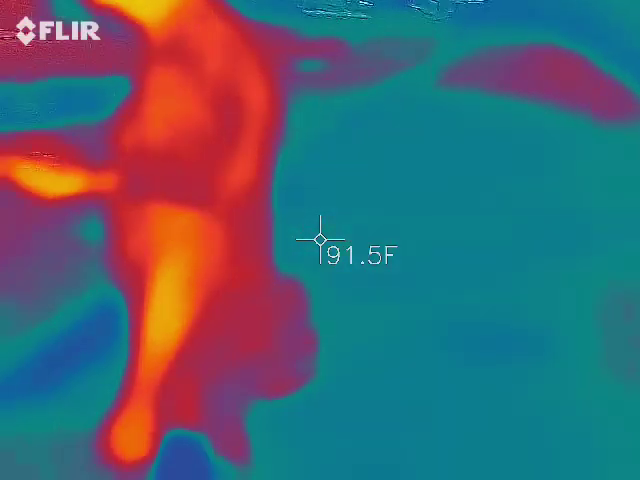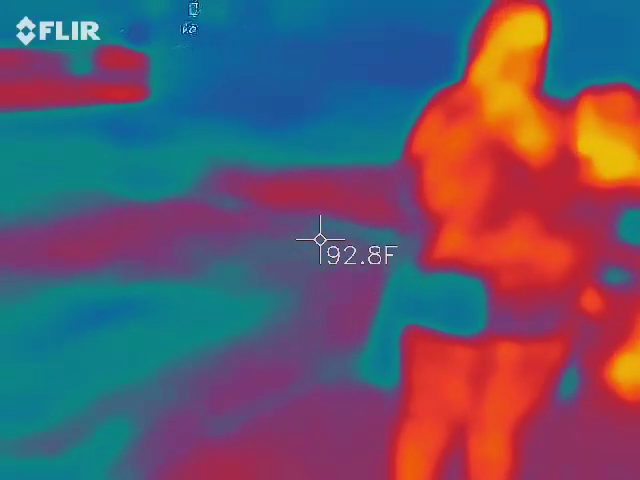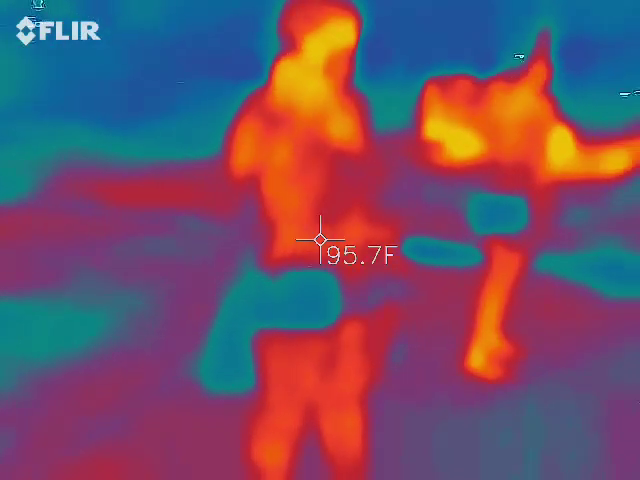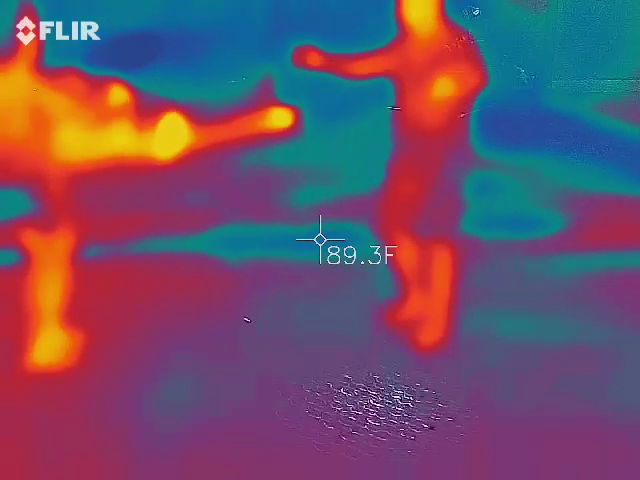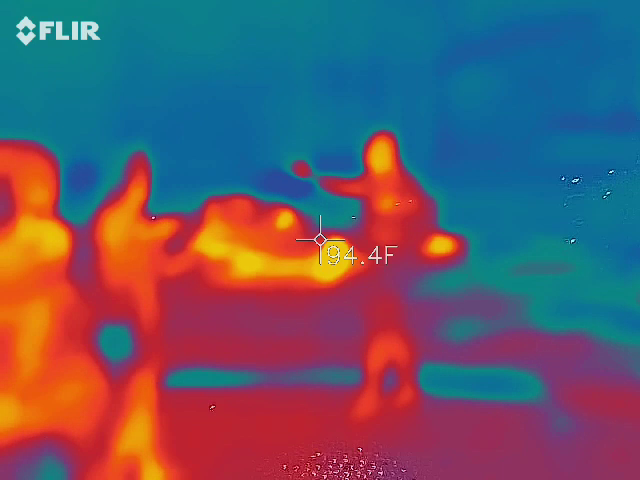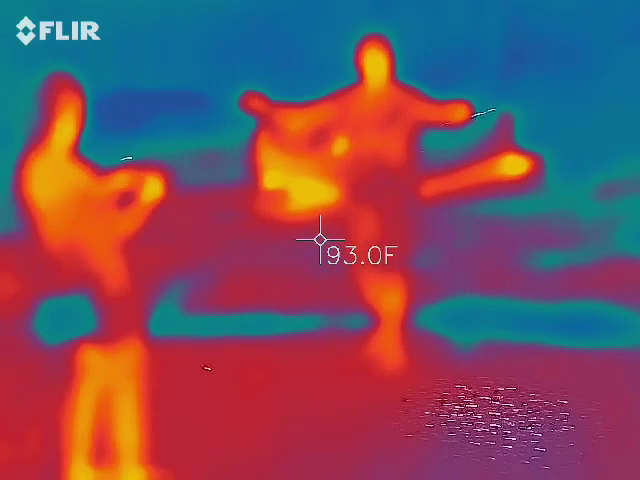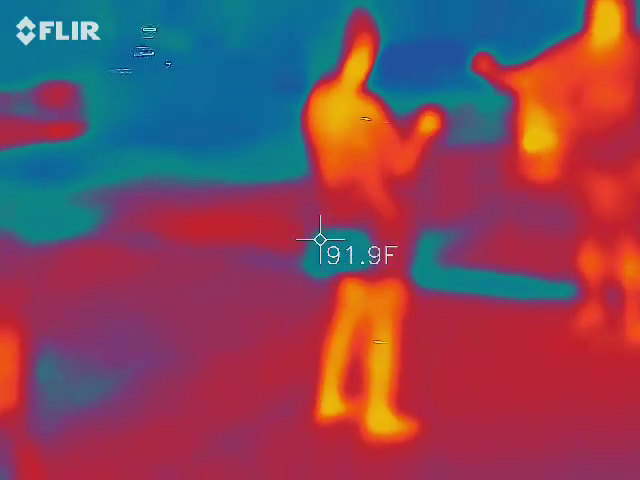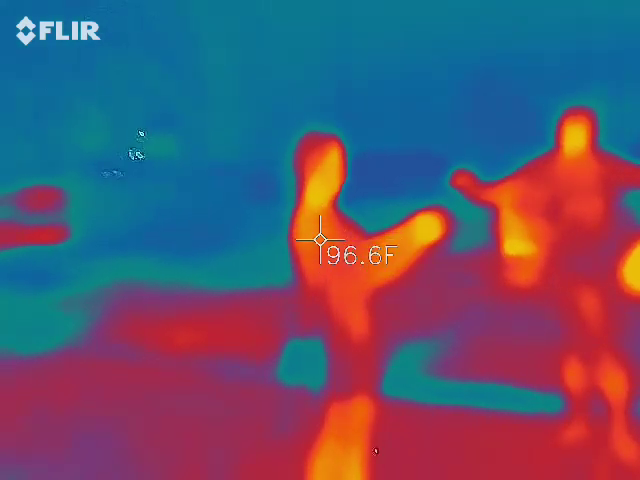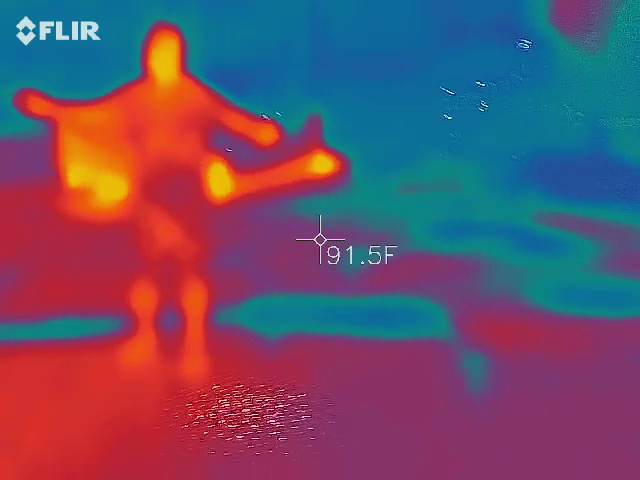Push. Really strong arms. So do you notice how it doesn't always stay stagnant in one place? And the spirit's not going to say, I'm right here. And that's where you have to be able to find them. They're going to move. They're going to fluctuate. You have anything going on in your camera? Not that I can tell.